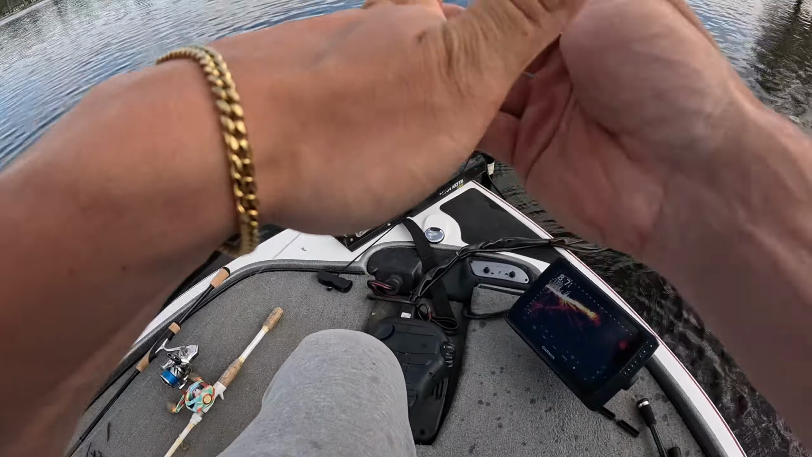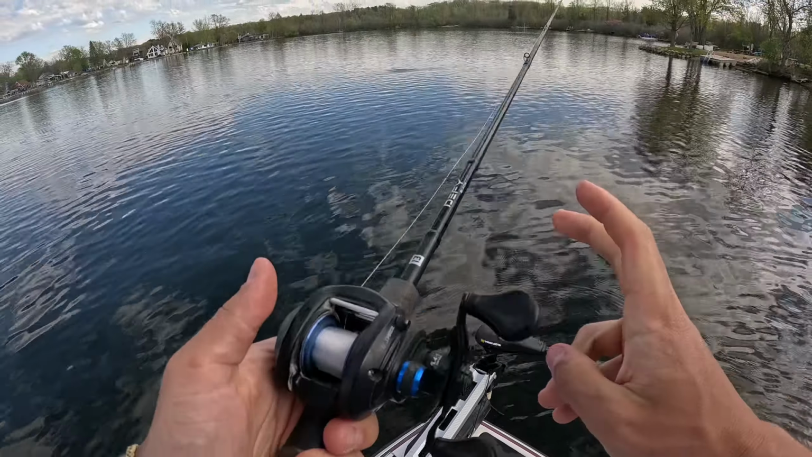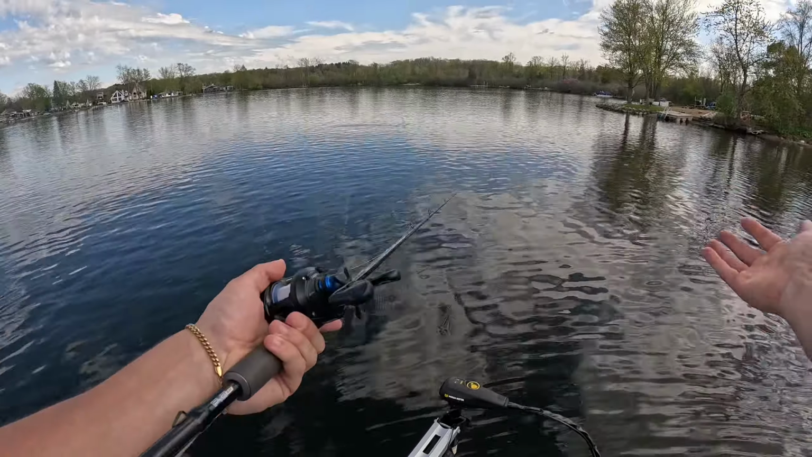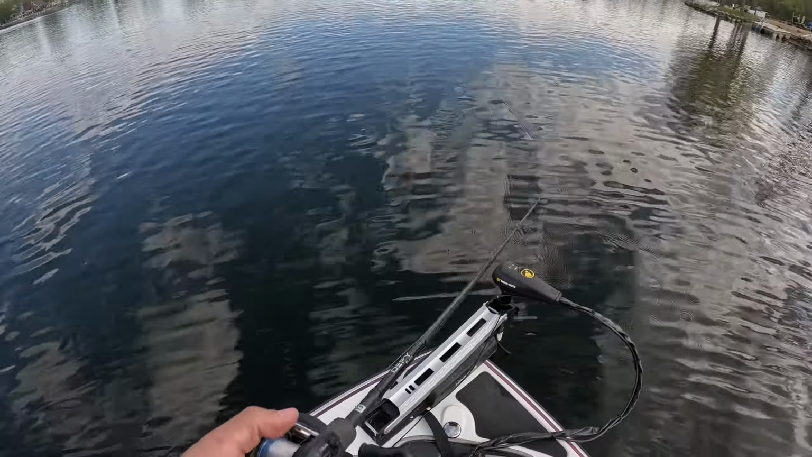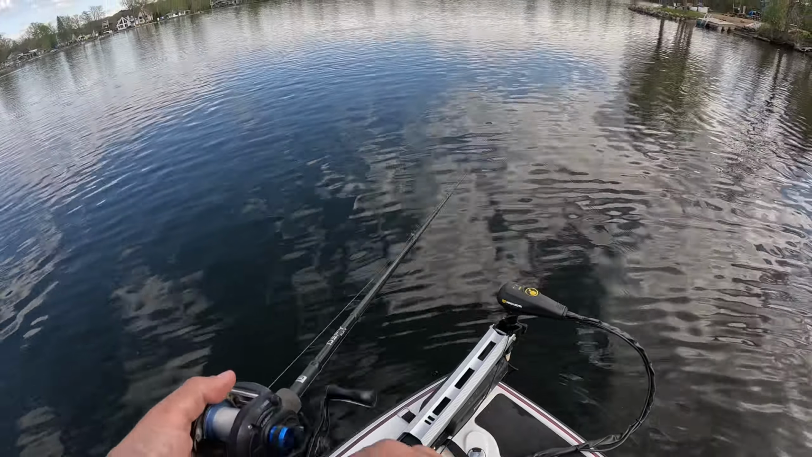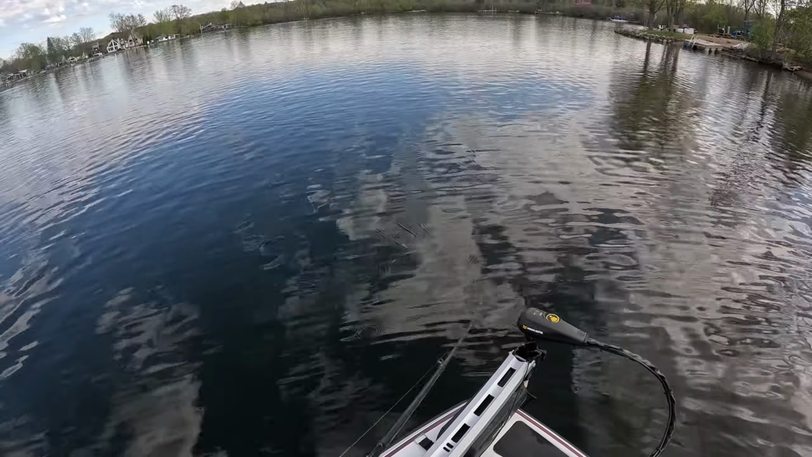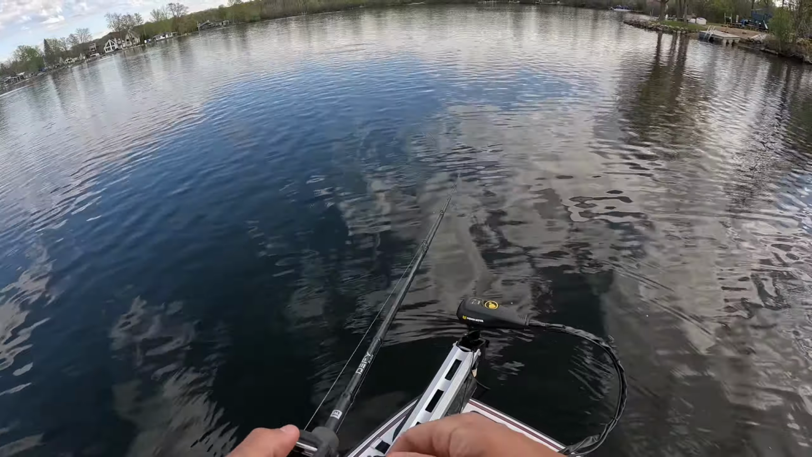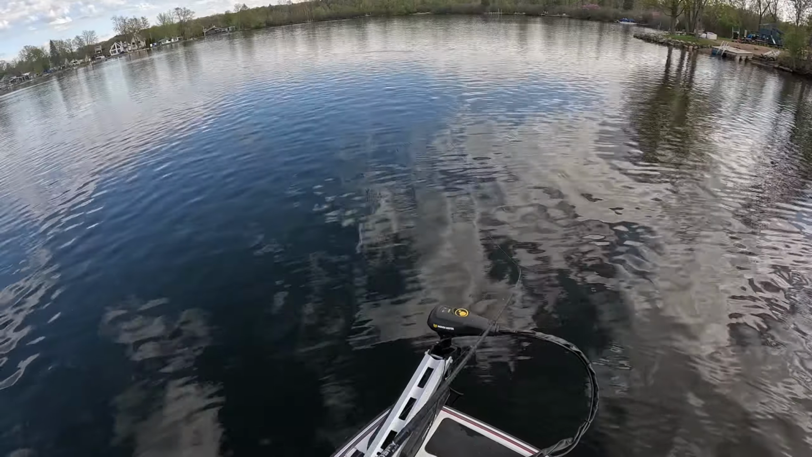I got my livescope screen all soaked, but we finally got some cloud cover. The sun's been pretty brutal all day, to be honest, and right now we're kind of just working our way up along a little shallow bank. To my right it's about 6-ish foot, and then to my left there's a drop off to about 12. So we're trying to throw this along the drop off because there's a little bit of a weed line, and I'm watching my jerkbait on the screen go over the weed line, basically checking to see if there's any fish.